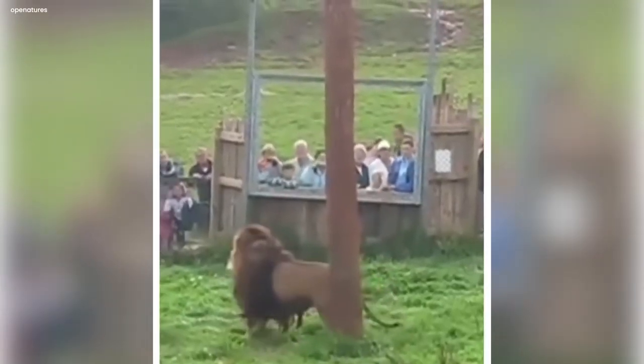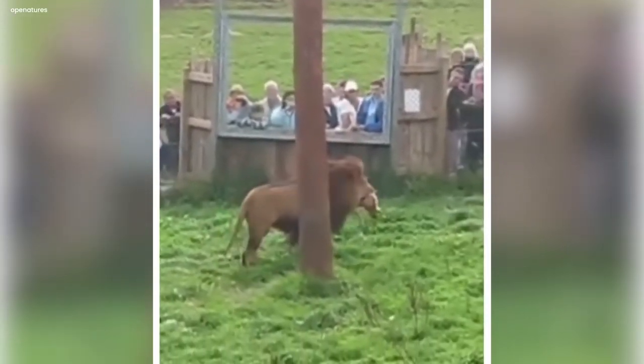Guys, guess what? This trick worked. The lion climbed over the pole, tore apart the whole chunk of meat, and came down swiftly while gaining all the applause from its spectators.